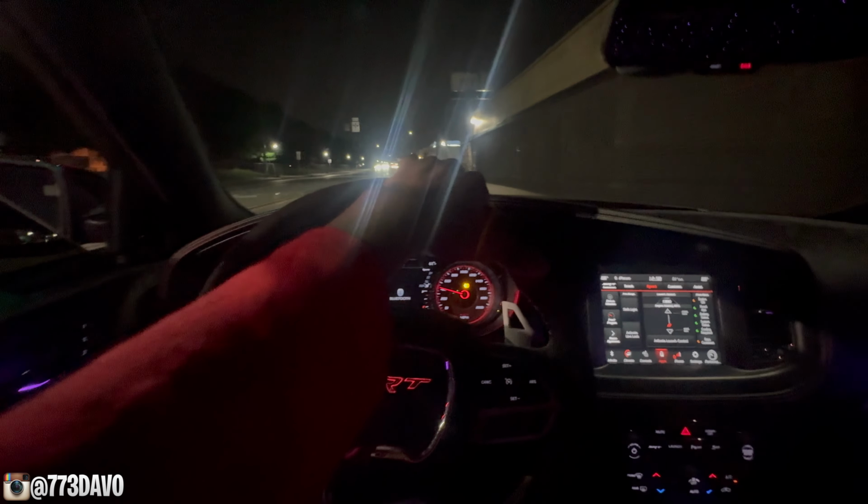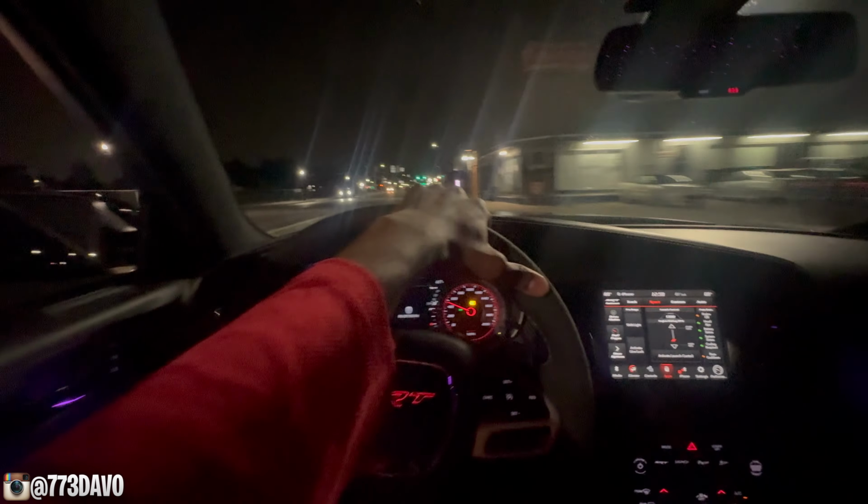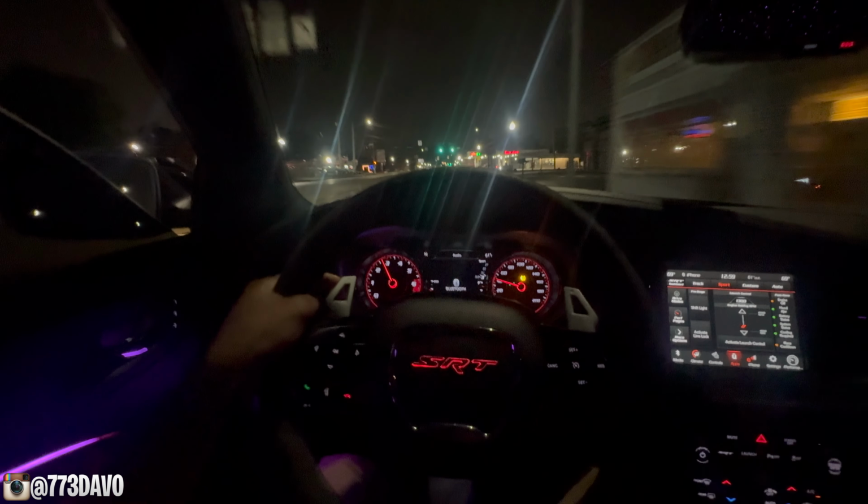I could never get over that sound. And I'm barely even hitting it. Like, y'all want me to really hit this mid? That's me really stomping on this mid. Downshift.